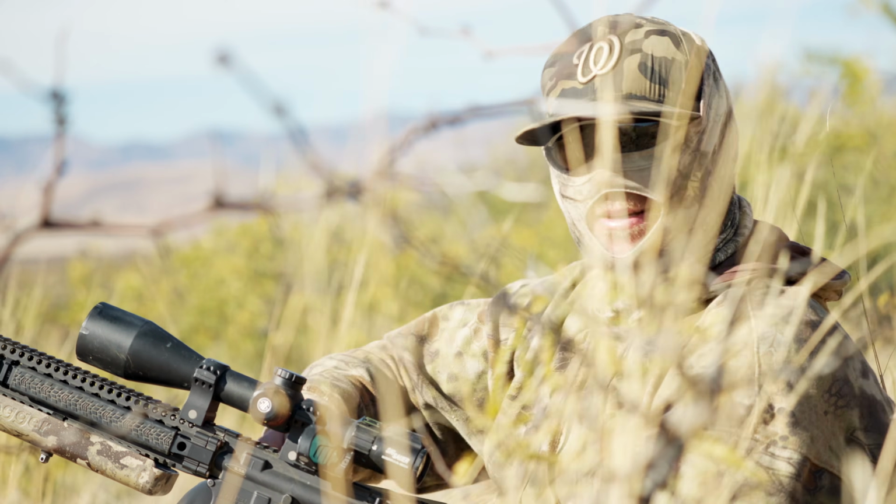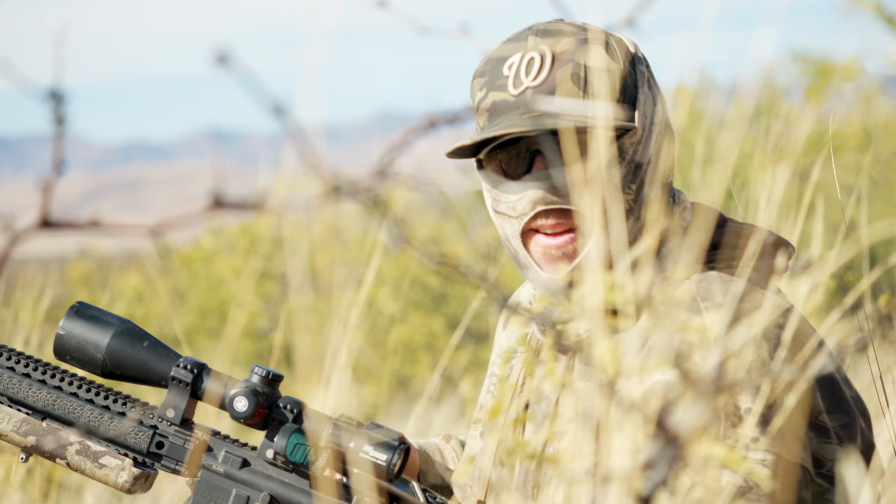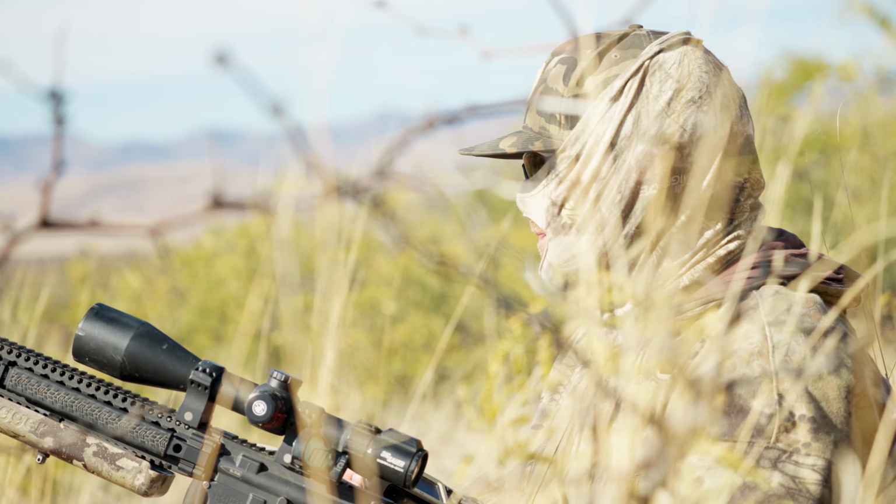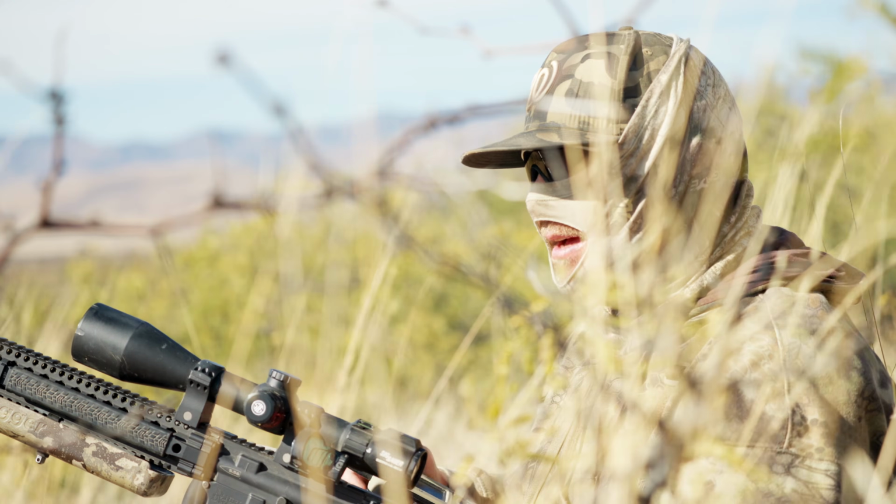Pretty wild. That was my bobcat series right there. 4 different prey distress sounds at about 2.5 a pop. I don't know how long he'd been sitting right here, but obviously Dustin wasn't expecting him to come in right behind him to the left.